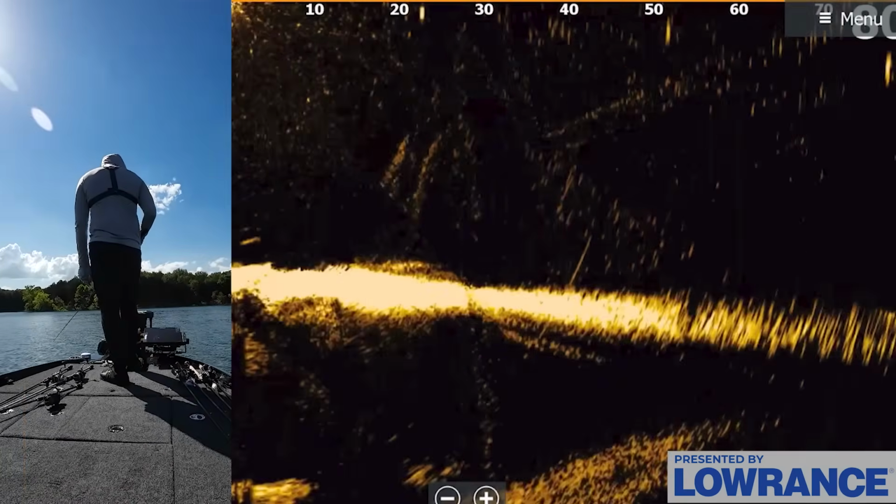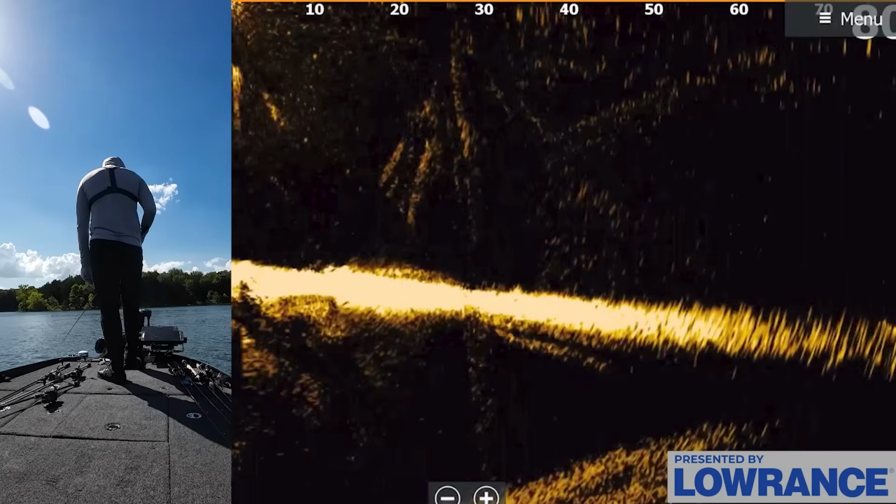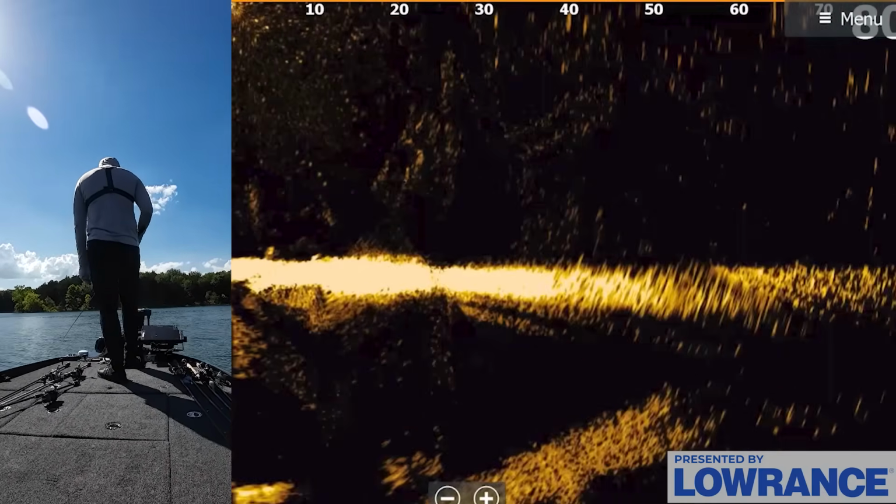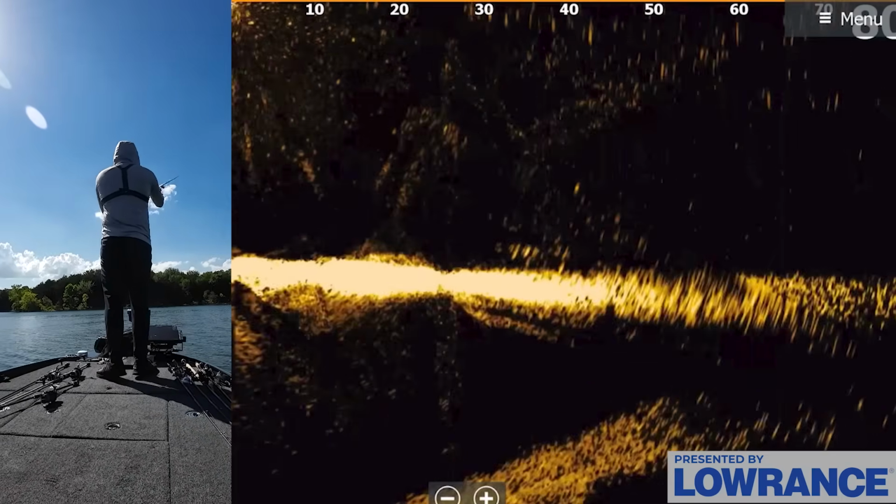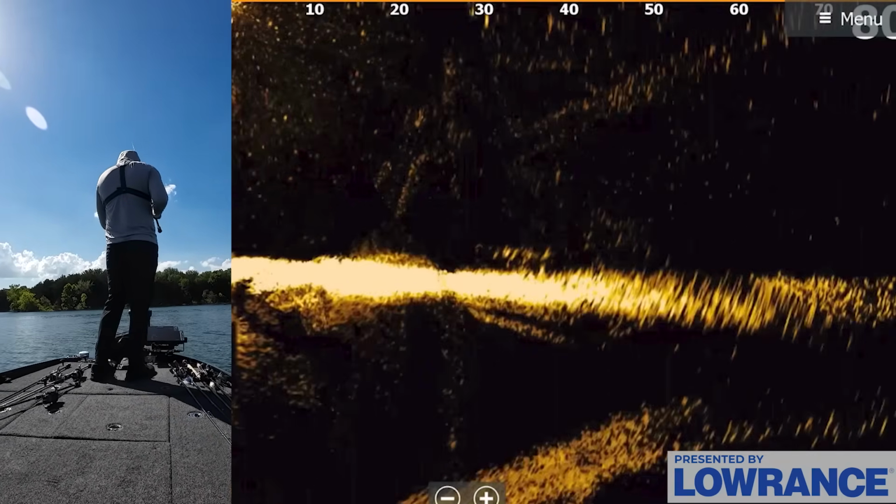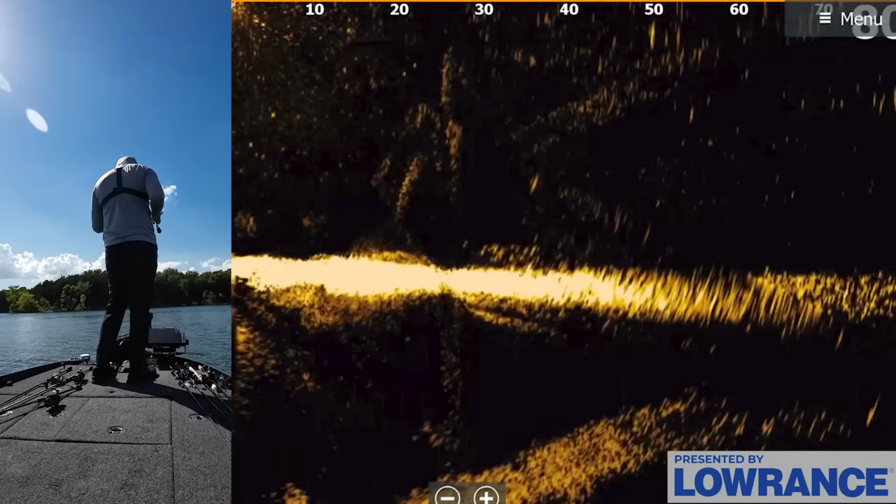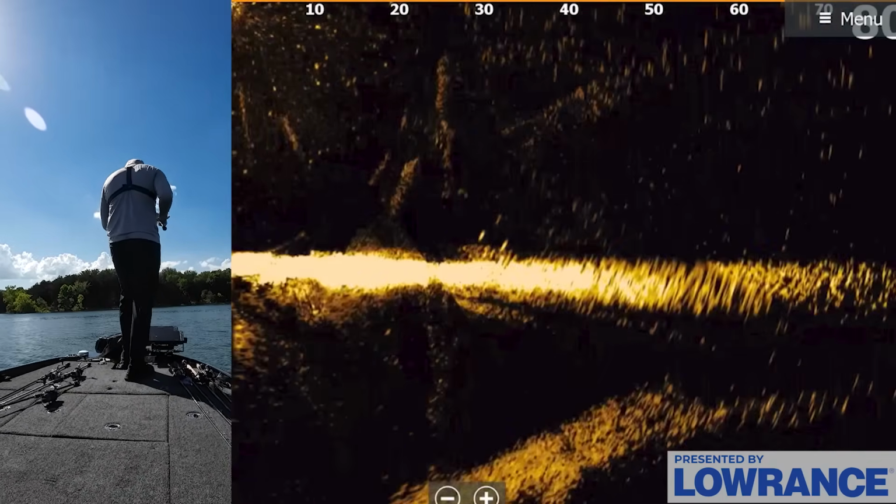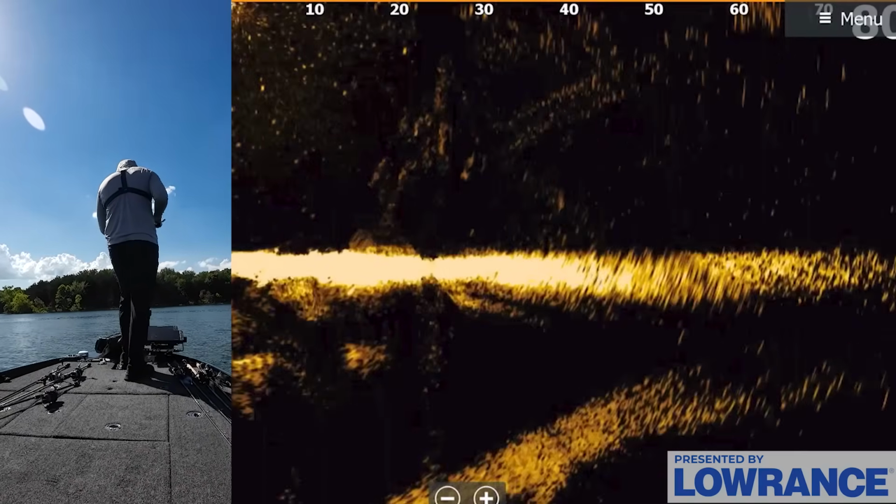Now that I've shown you what I graphed out here, let's take a look at a few more of these isolated pieces of cover. A lot of them are really tricky to see actually on the active target because they're very old, like pieces of brush, small rocks, things like that. So we got something here at 40 feet, and it's really tough to see right now on the active target too. It's there, it's just not super obvious.